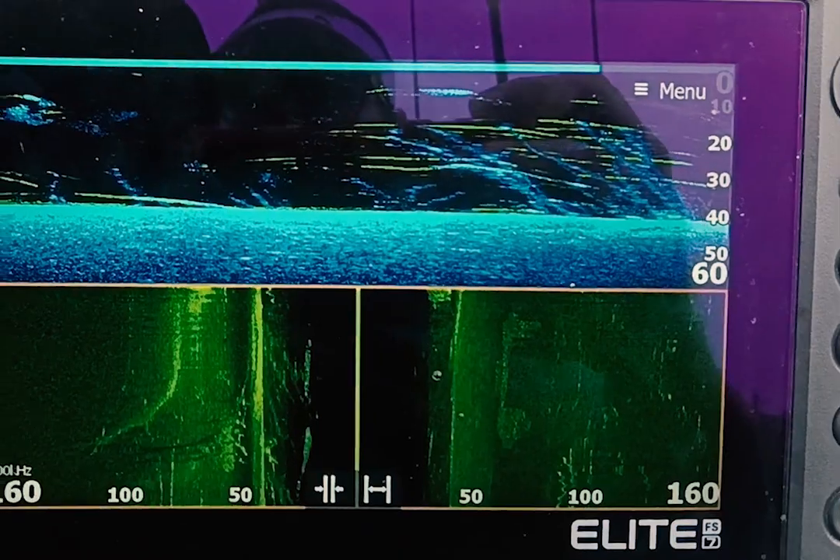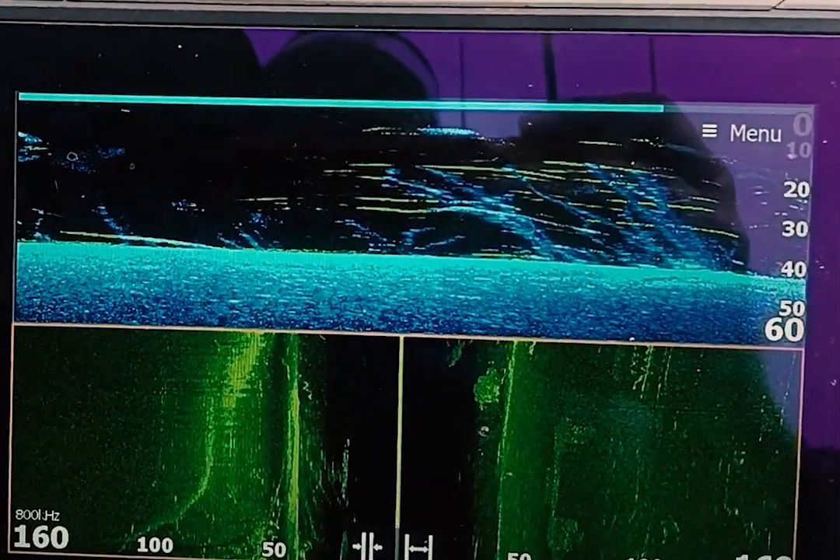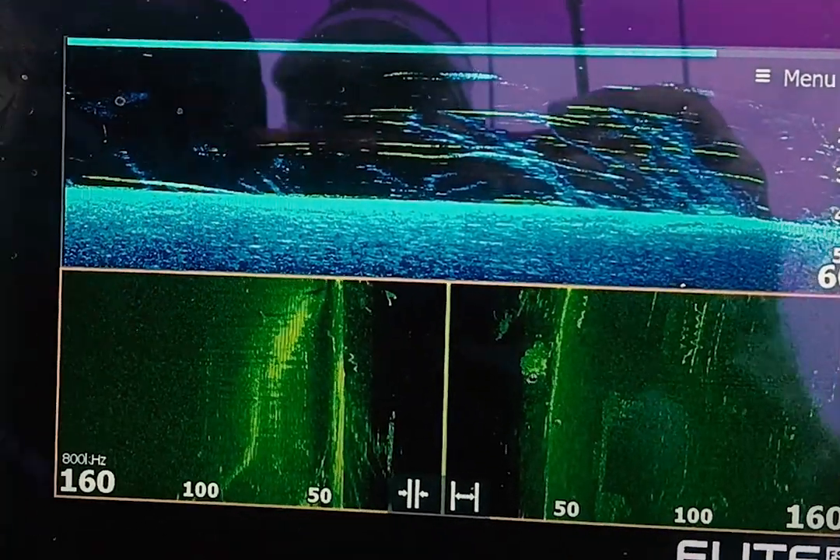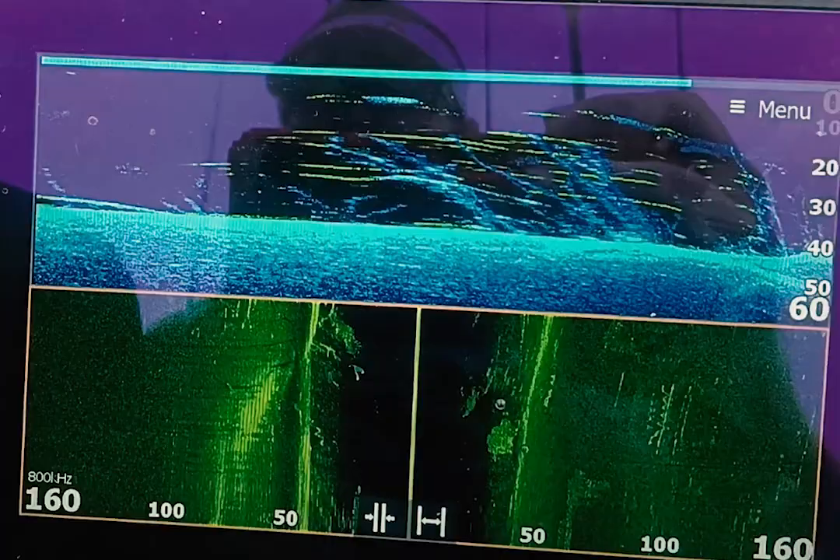I'm going to speed up here. The image always gets better when you're going about 2 to 3 miles per hour. It'll really clear up and you can kind of take a look. But I've got the down scan on top and the side scan on bottom.